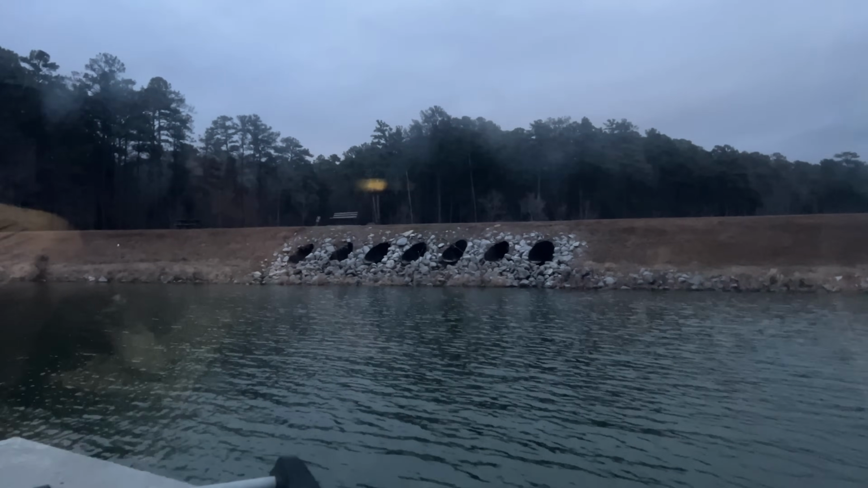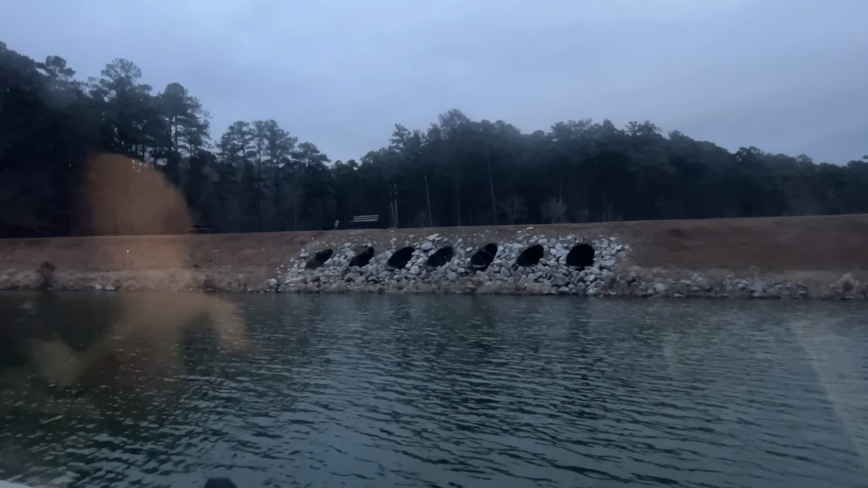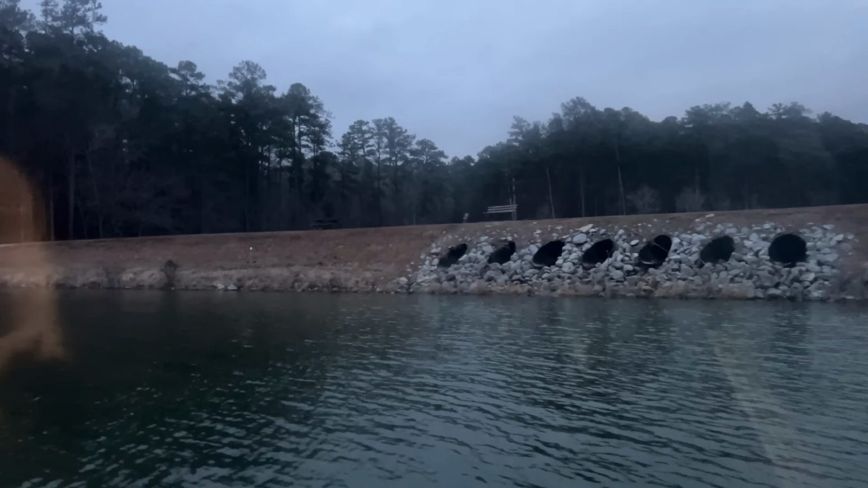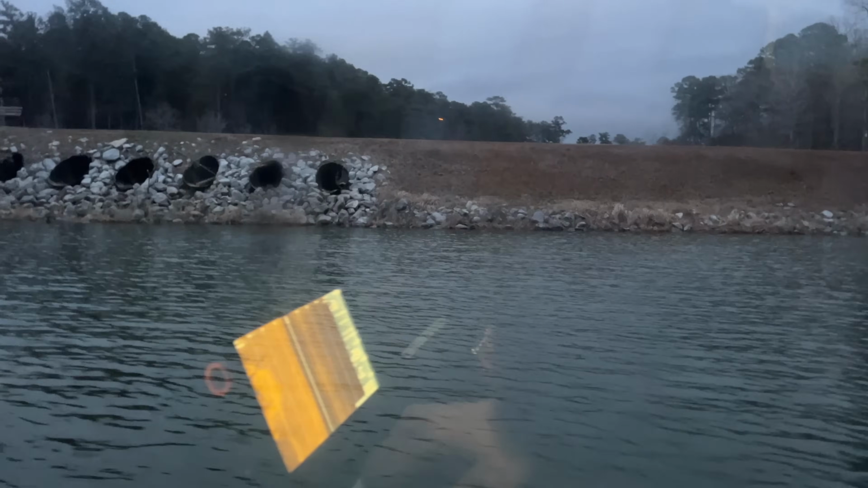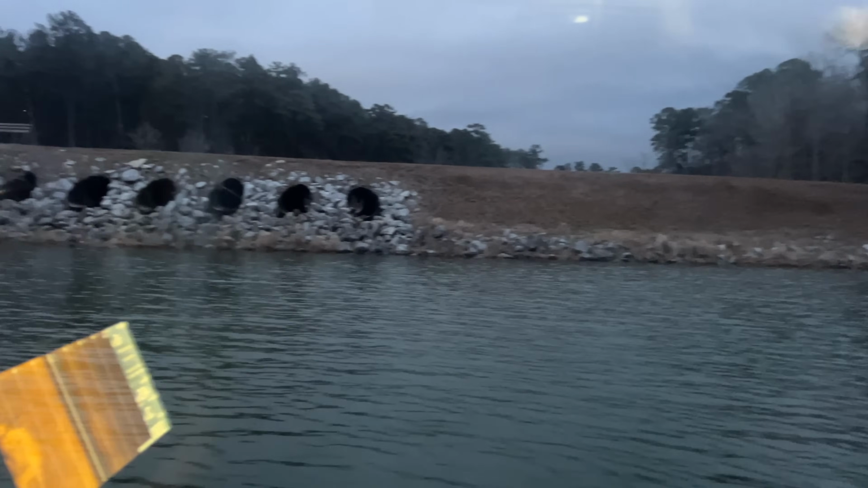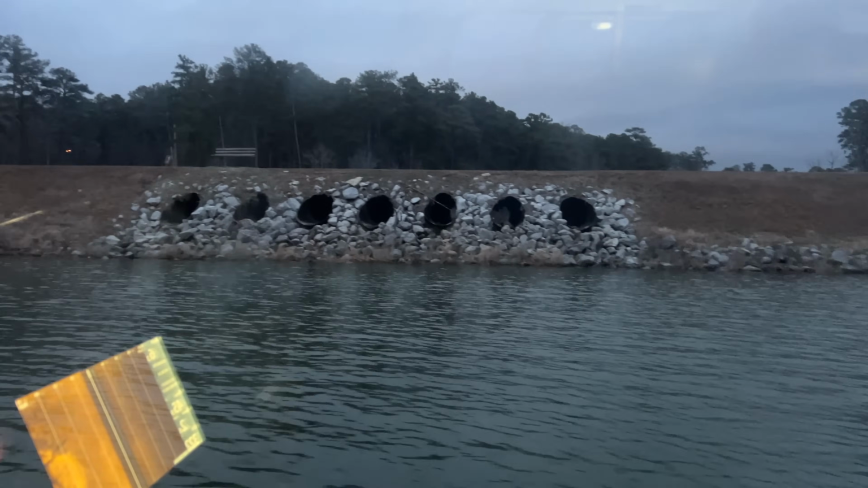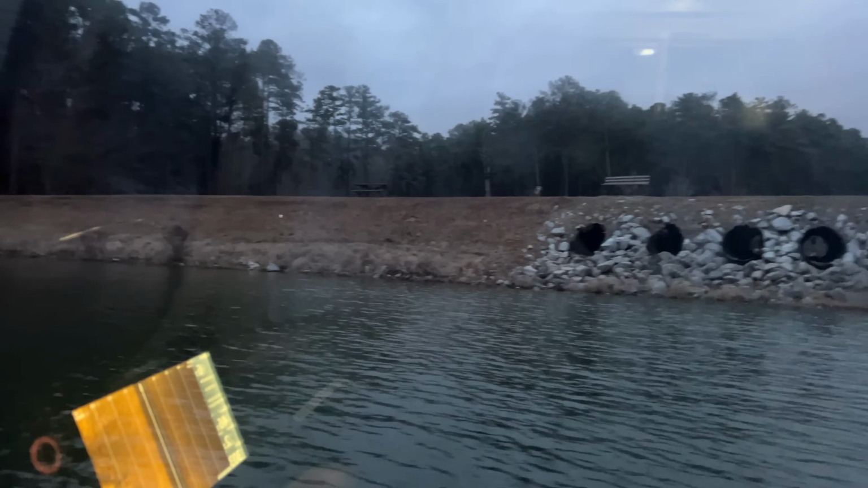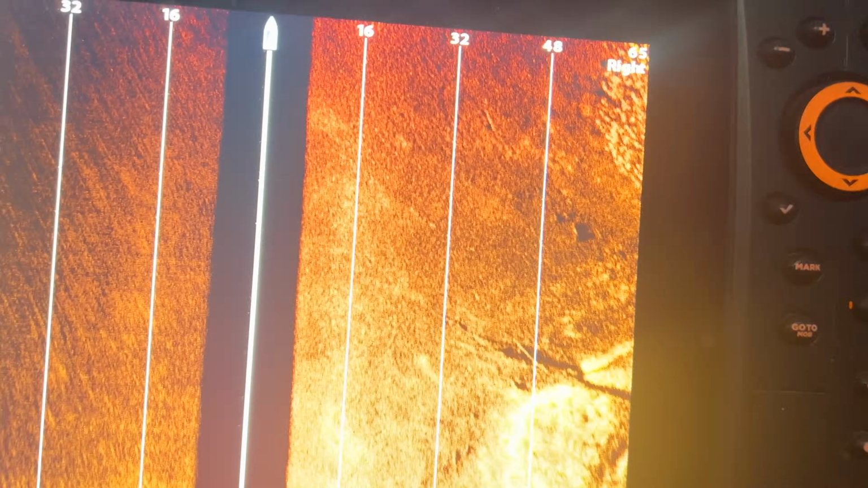All right, so we're on this backside here on this levee type deal. I'm not sure exactly what all these holes are for. Probably so when the water gets up too high, they flow through. But it looks like there's a roadway on top. Not for sure, but it looks like it. And right now we're not seeing anything.